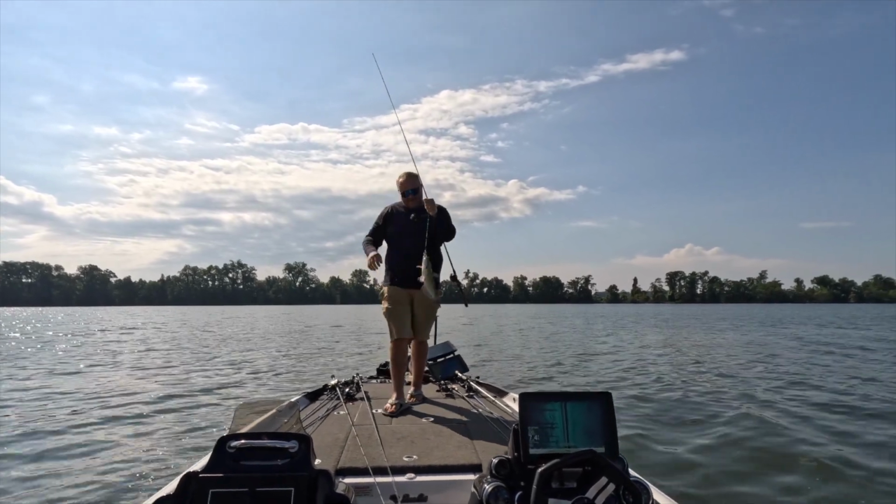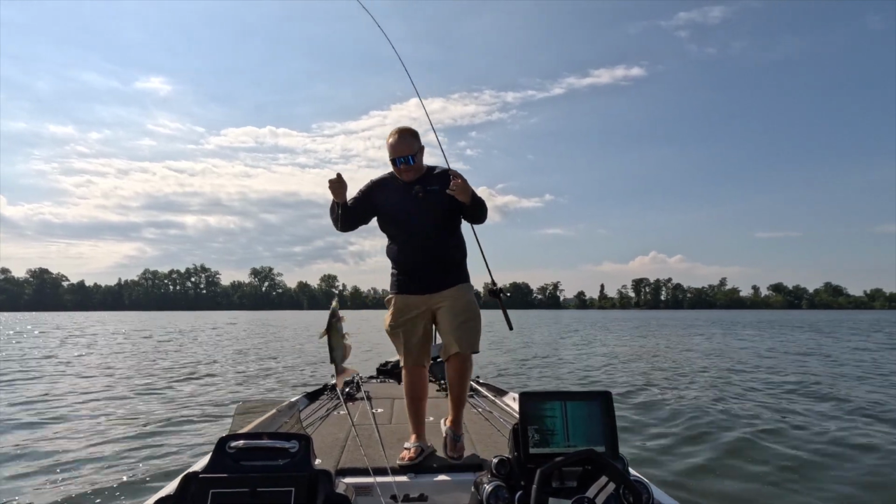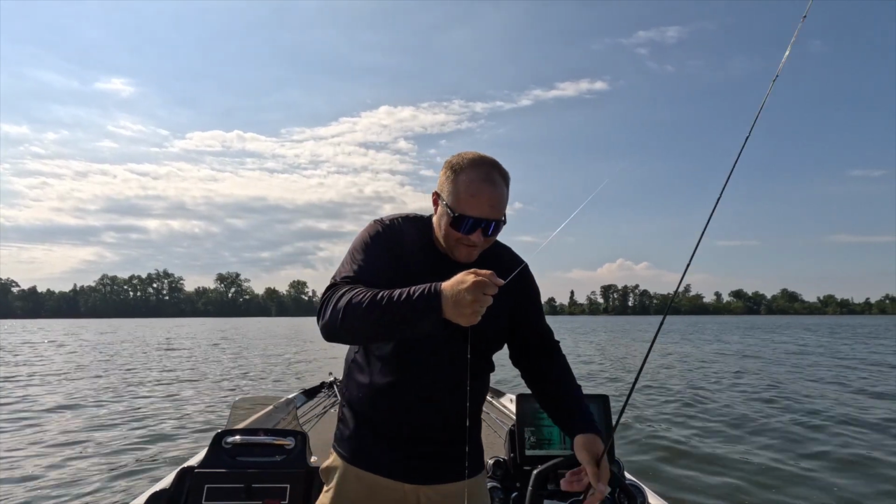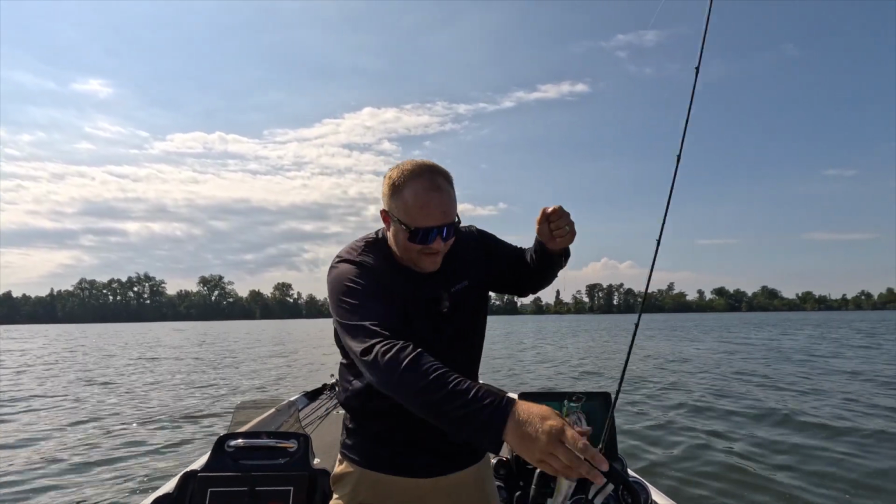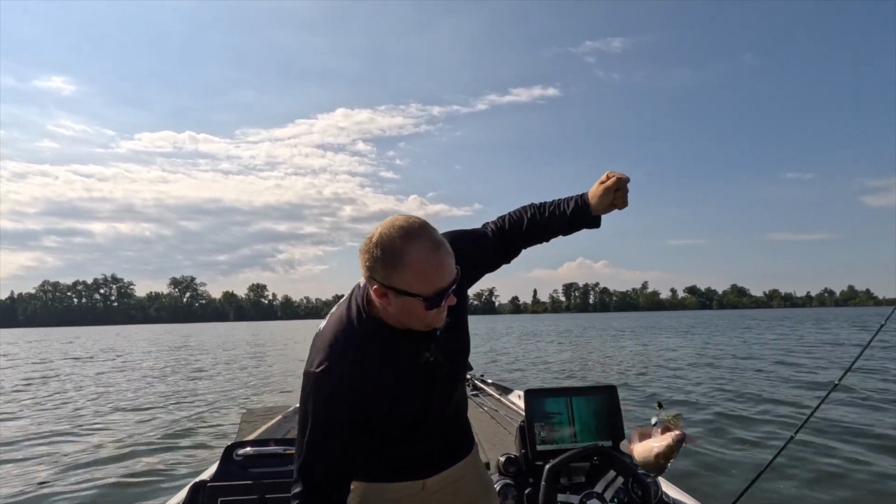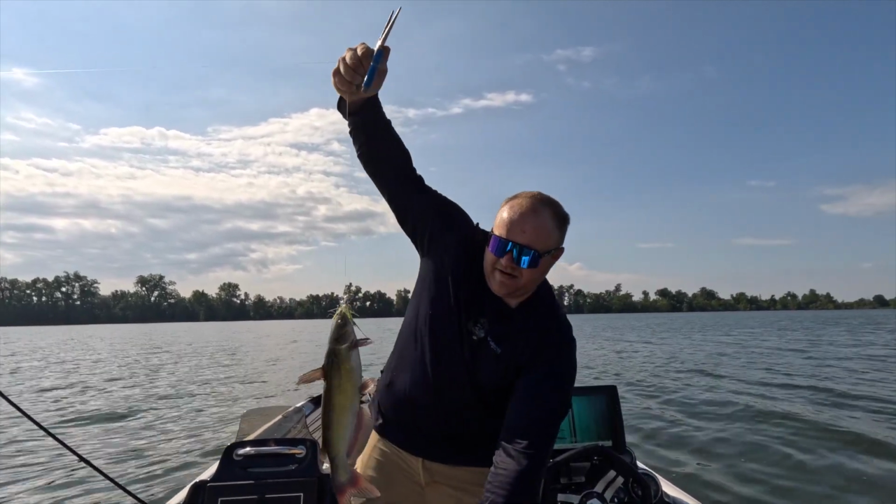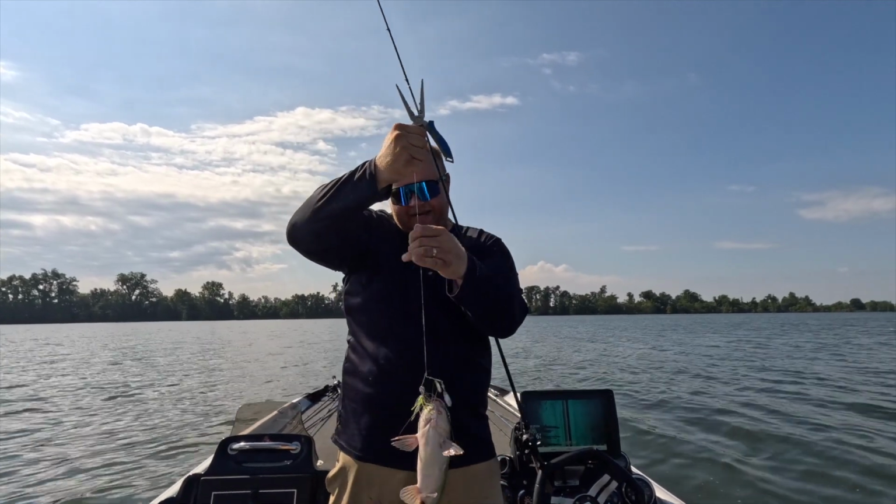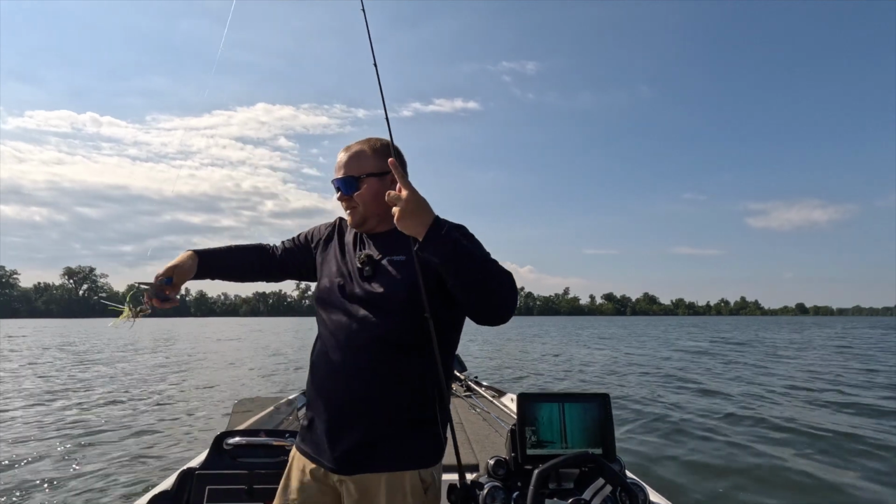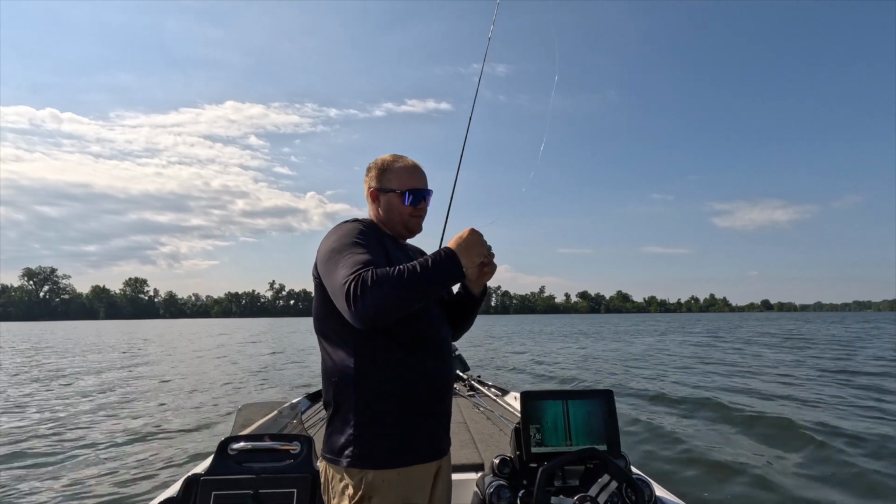Now, I was watching him on livescope and there was a whole mess of them down there, and I dropped it right on. I was reeling it kind of high in the water column, and I dropped it right on his head. And boy, I was really hoping that was a bass, but that right there is an old mud cat instead. You gotta be careful with them suckers, because they will stick the living crap out of you.